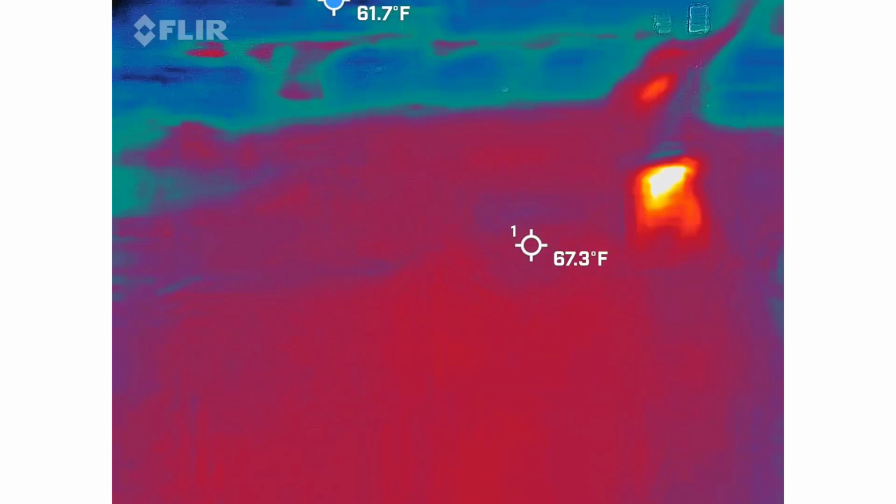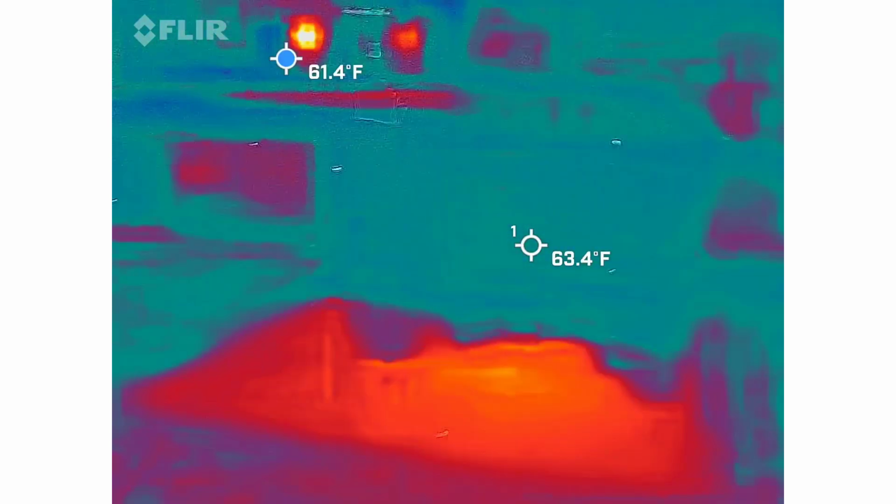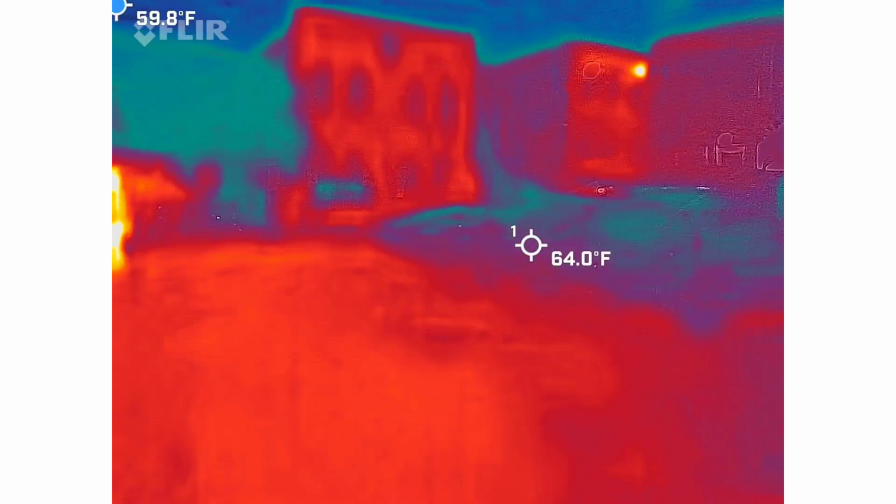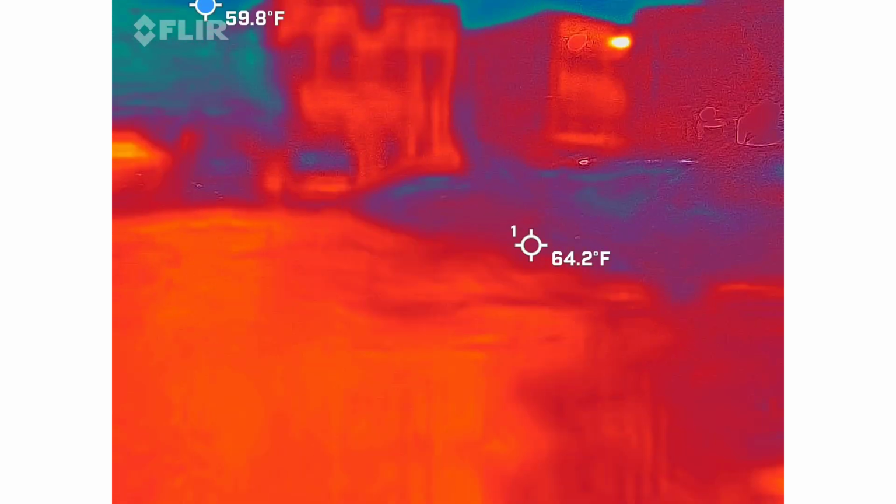Are you getting anything? I don't know. It's hard to tell. And he said like it'd be moving. Like if you see it, not only would you see the blue, like the blue dot goes on the coldest thing, but he's like, you're looking for blue things that move. Like see how the sky is blue? You'd be looking for like a blue figure that moves.